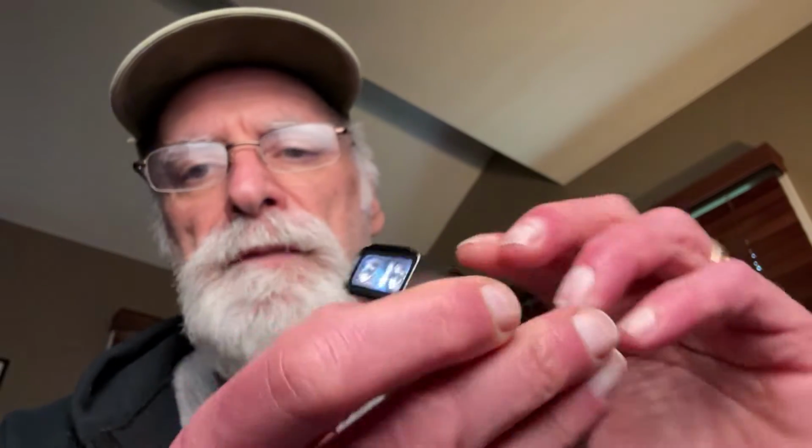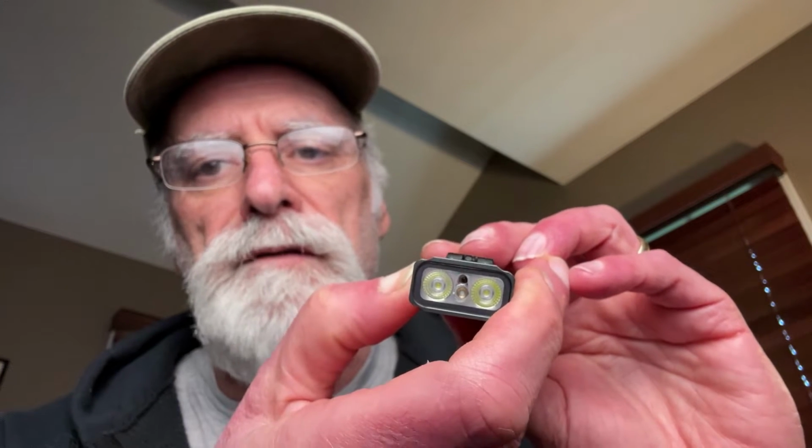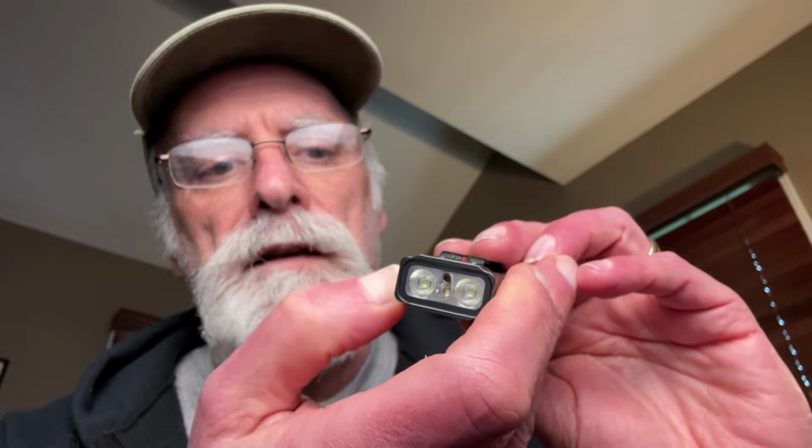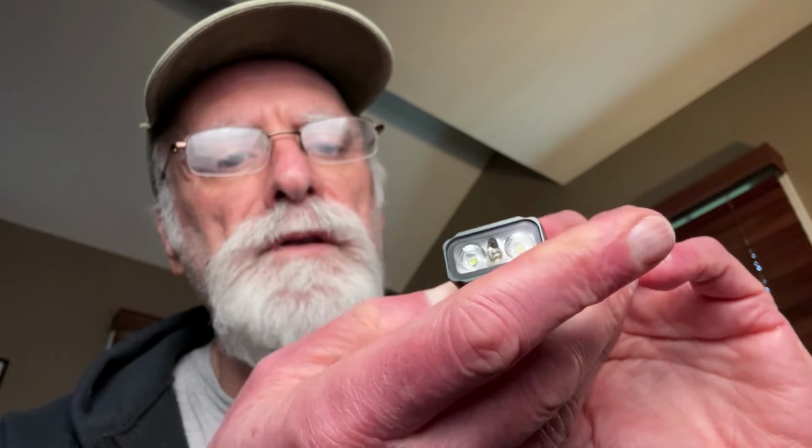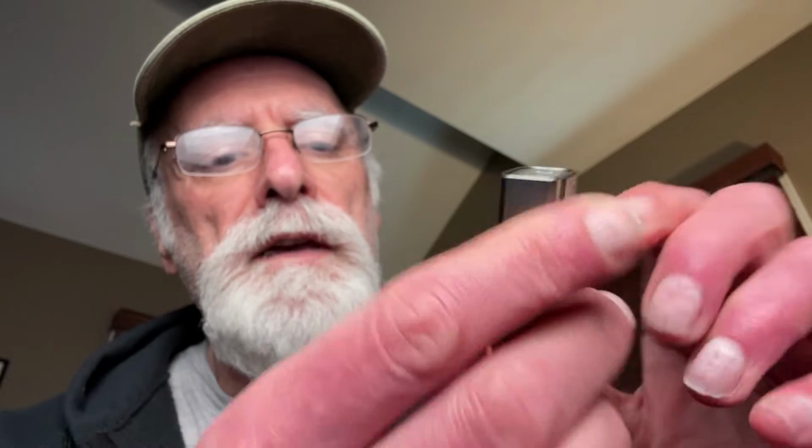I'll try to fire that up for you. You can see the laser. And then we also have a UV light, and yeah, you can see here. Each time you press either of the buttons, it'll override the other light. So you can go from laser to UV, and it'll just keep on turning it off, and then you hold the button down, and it turns off the UV or the laser. And then the front is the main power switch. You can press it once, and it'll activate the beam.